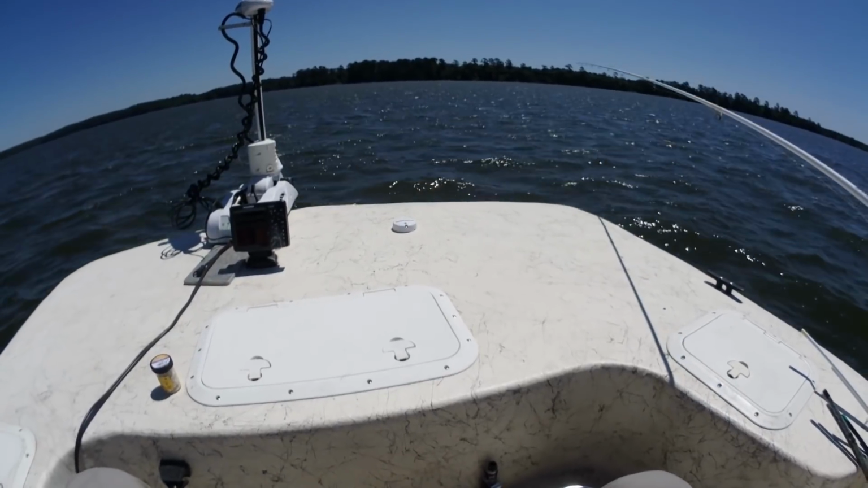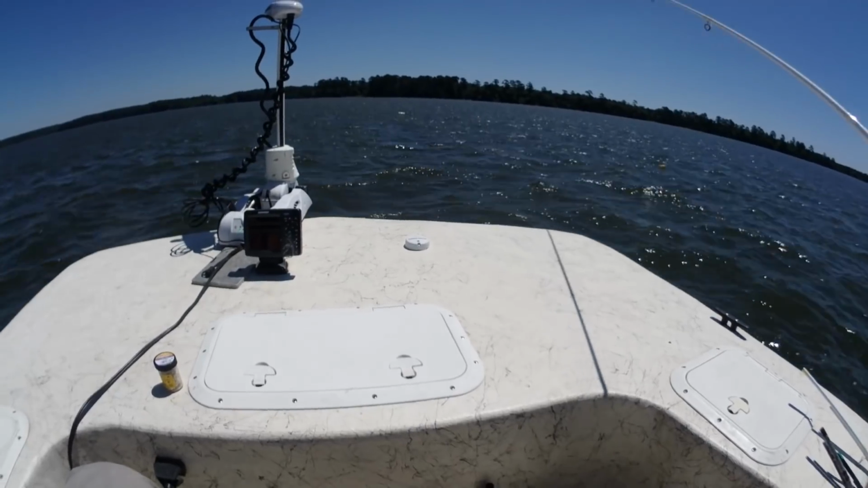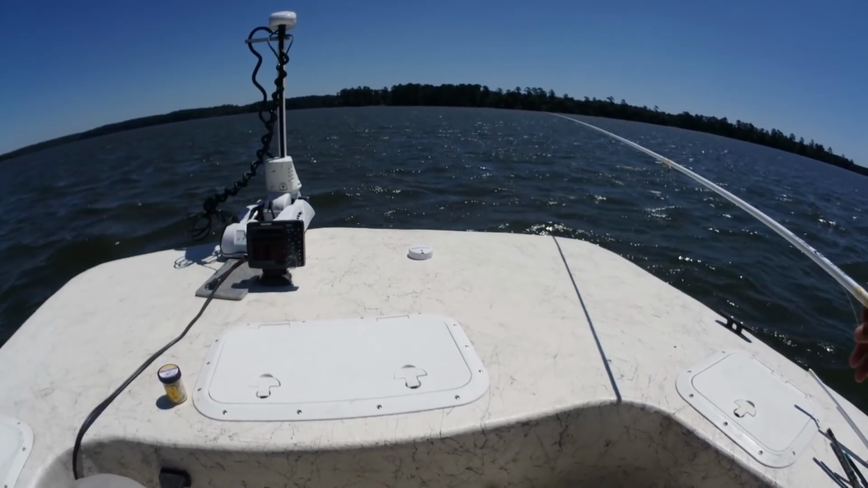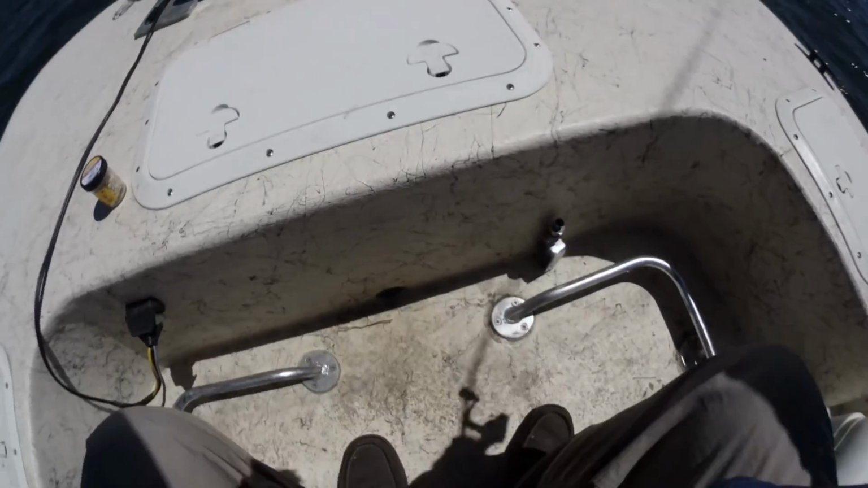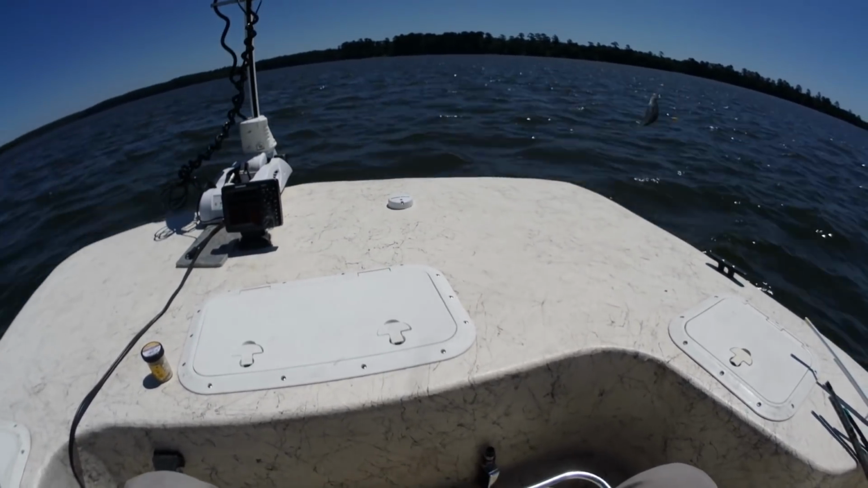But the way these fish have been biting, I don't know if I'm gonna be able to even fish this pile. There we go. That's just a little guy, but crappie nonetheless.